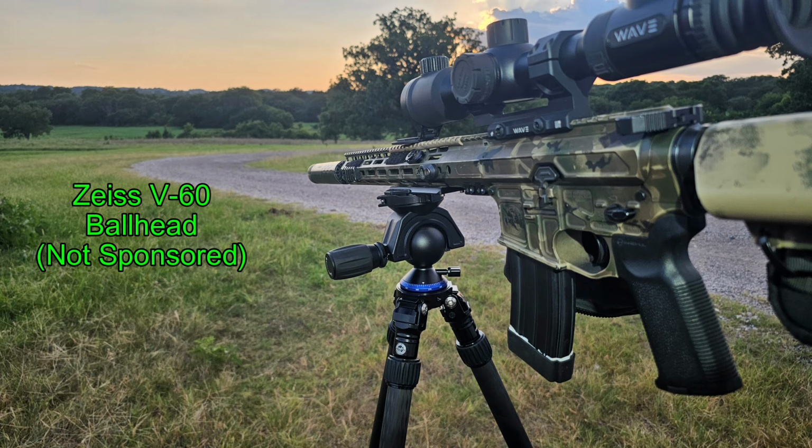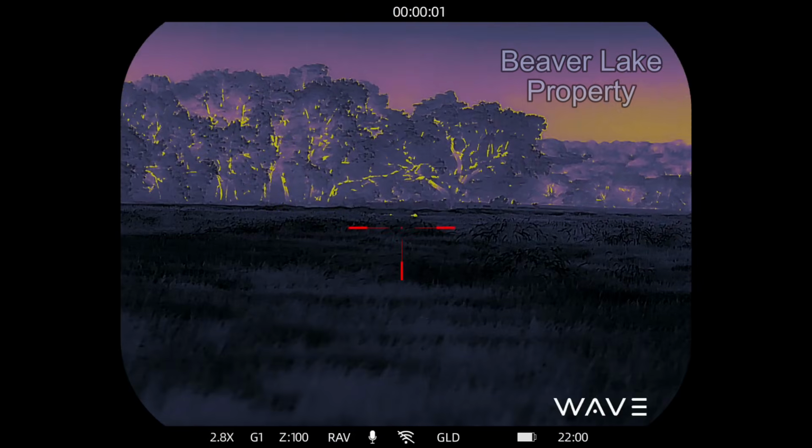Take a look at this. Most of the ball is exposed with just a C-clamp clamping it down, and it's got that great big handle on the left-hand side that you can tighten down and loosen, and you can even pre-tension the ball head if you like. This thing is rock solid, and it is absolutely fantastic. I'll be talking more about this in the future. Once again, not a sponsored item.